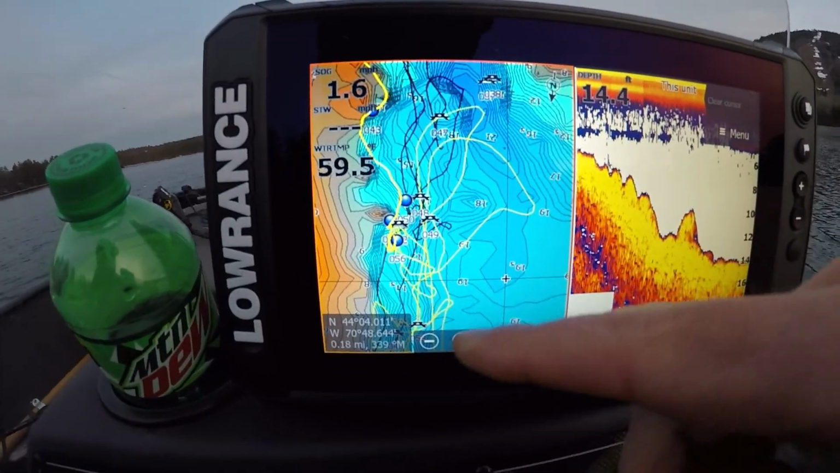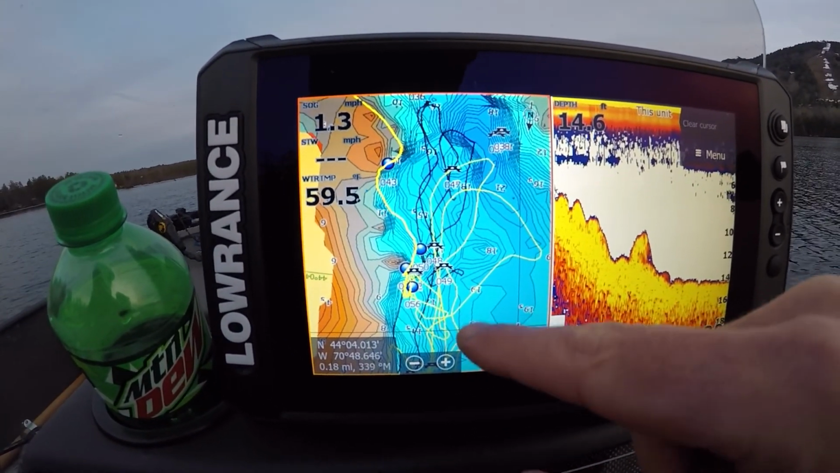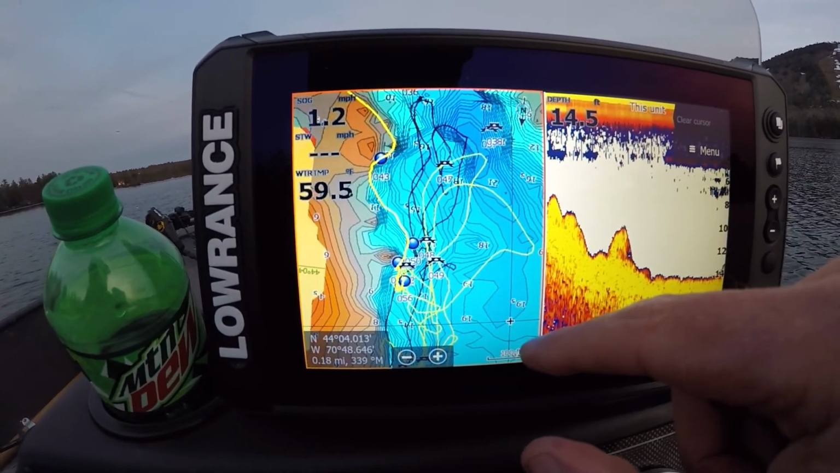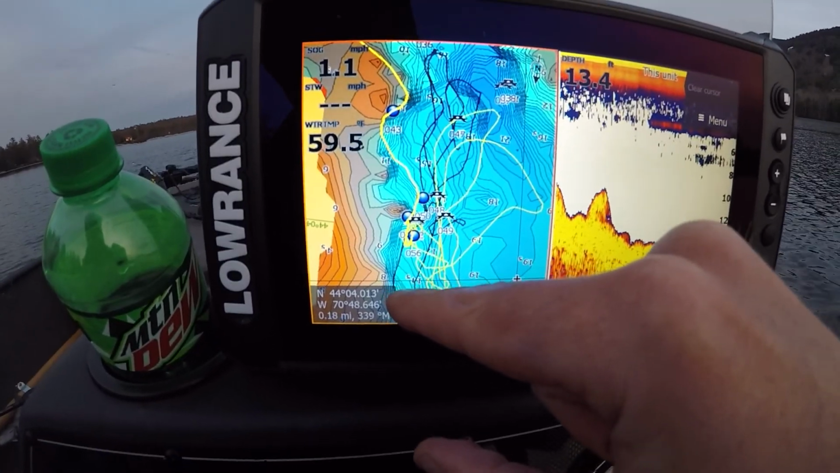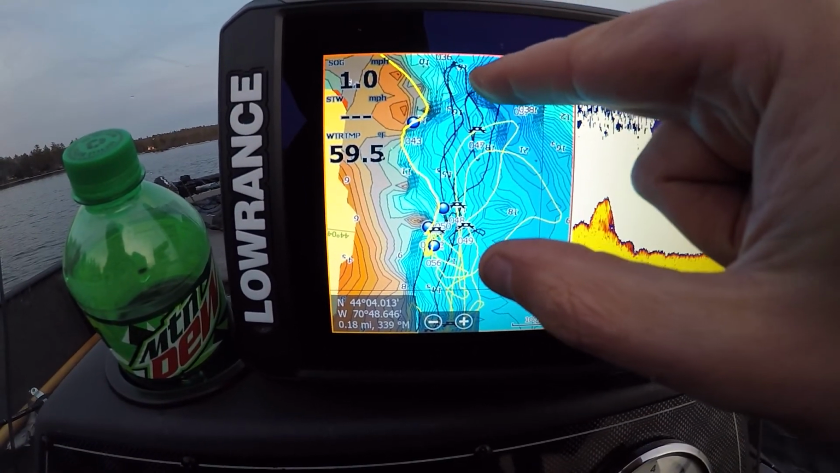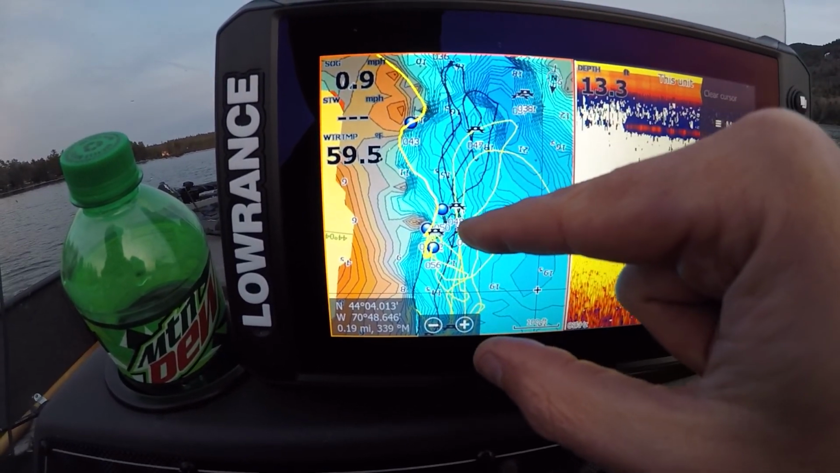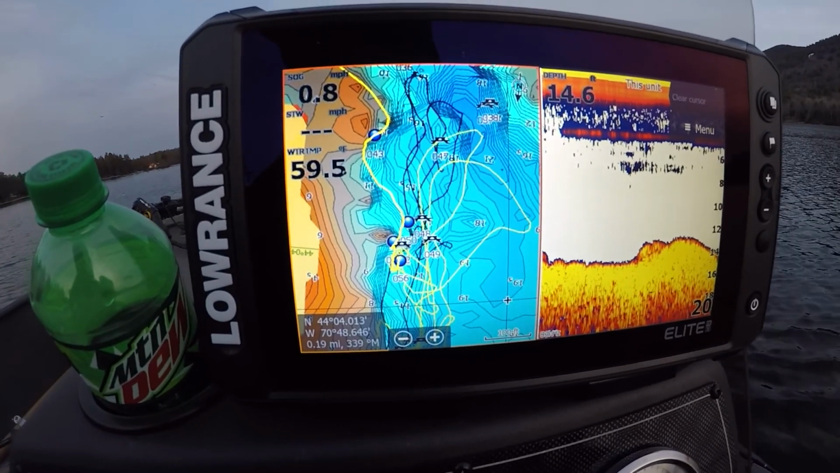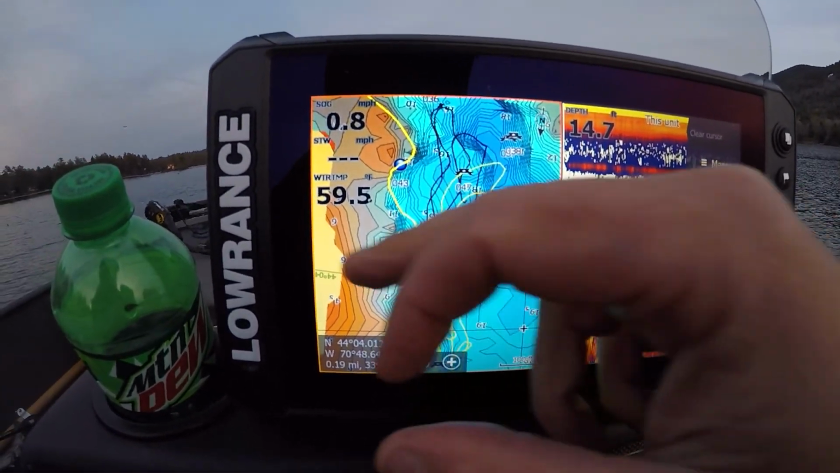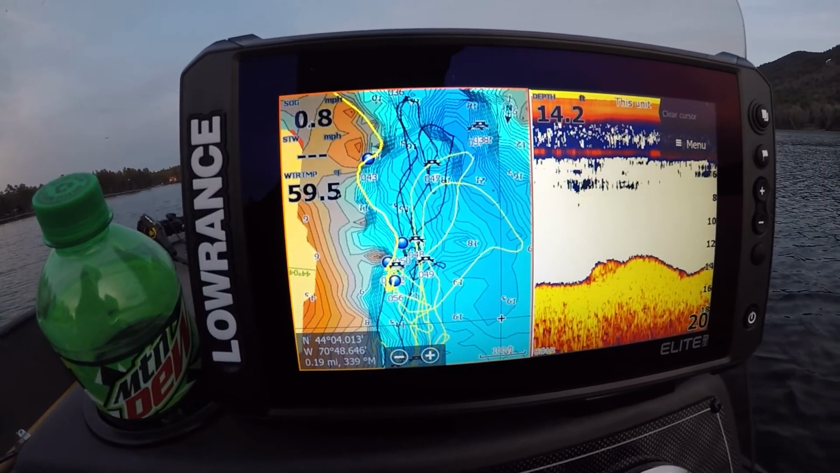Okay, this is what I was doing. It's hard to see because of all the trails, and I was kind of doing circles here, but I was basically just starting right where the bank starts and going up, then turning around and coming down, then going up and coming down, until I find them, because it's pre-spawn right now. The water's 59 degrees, and it just got there.